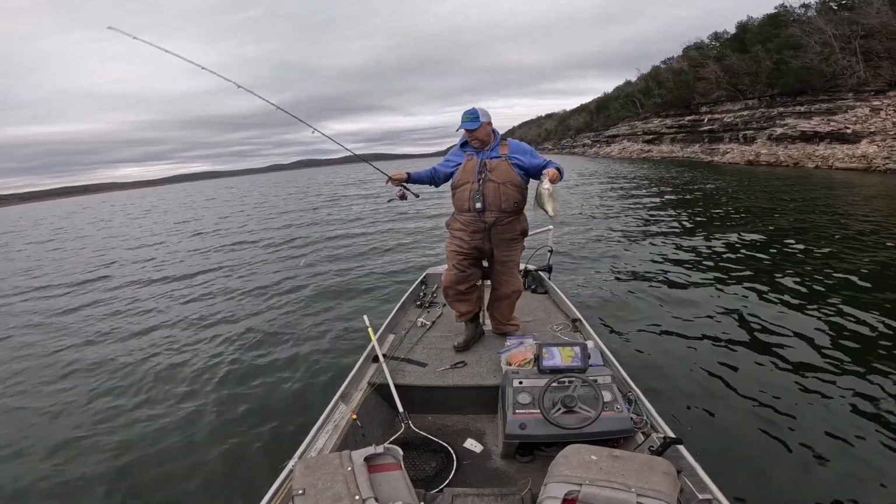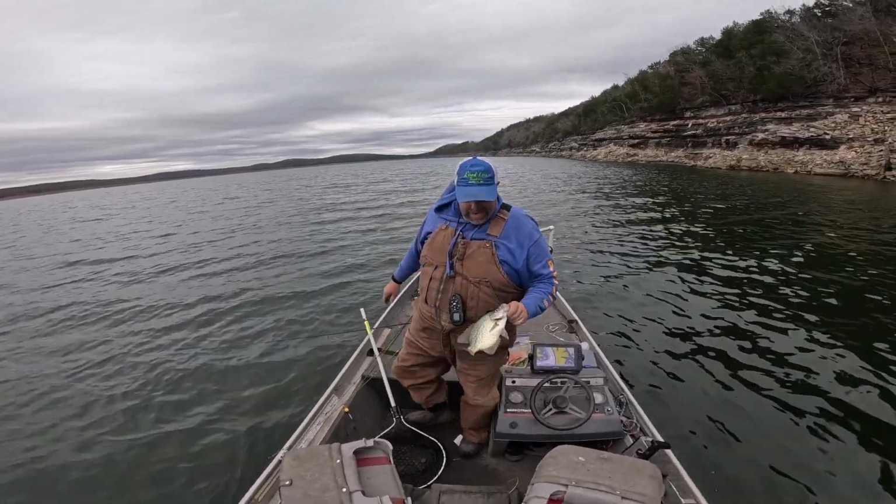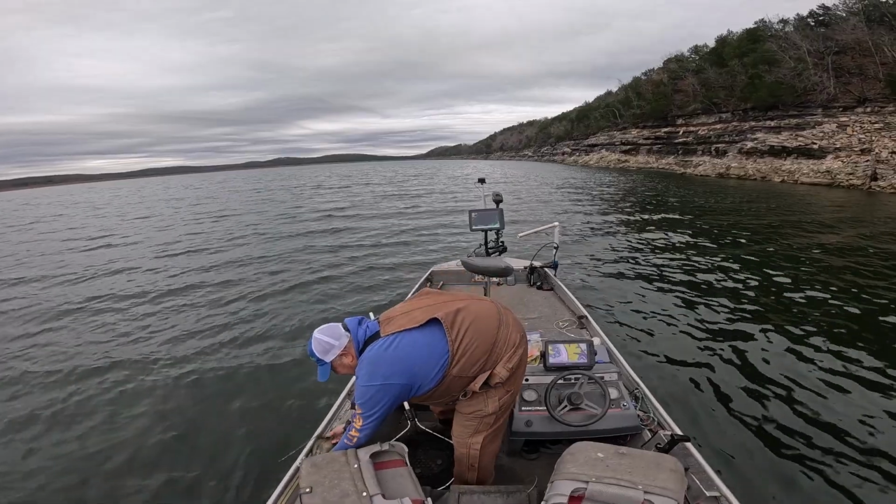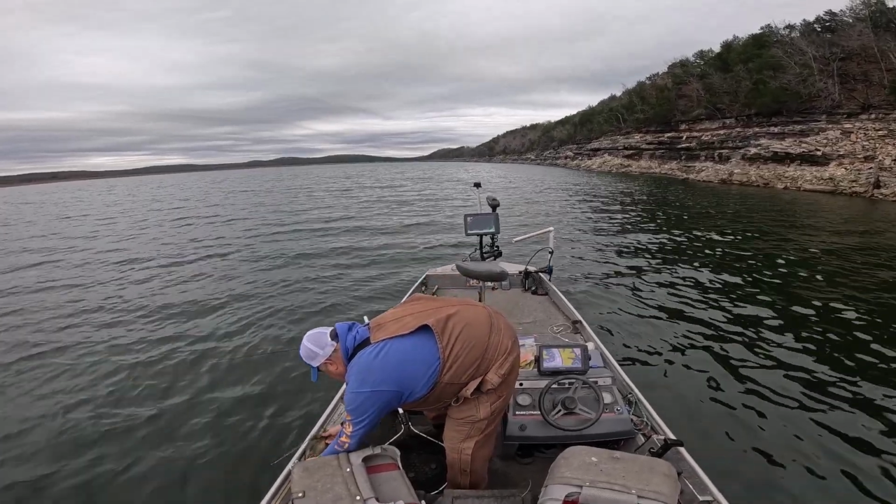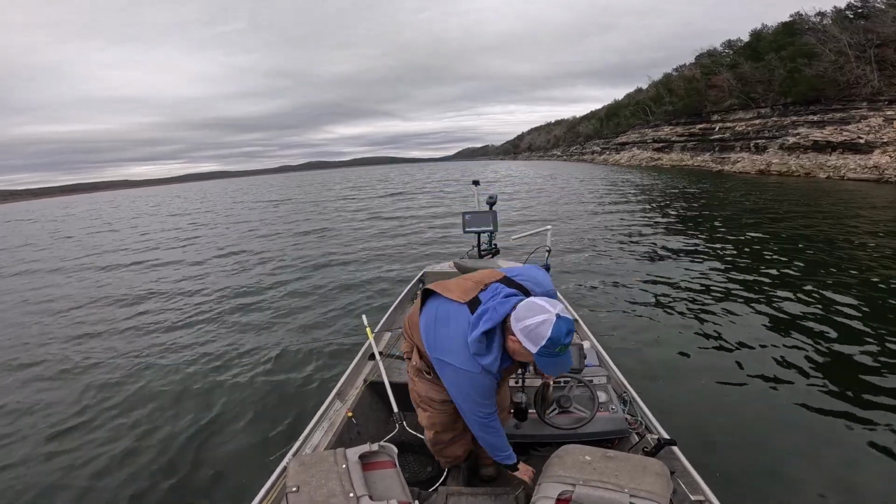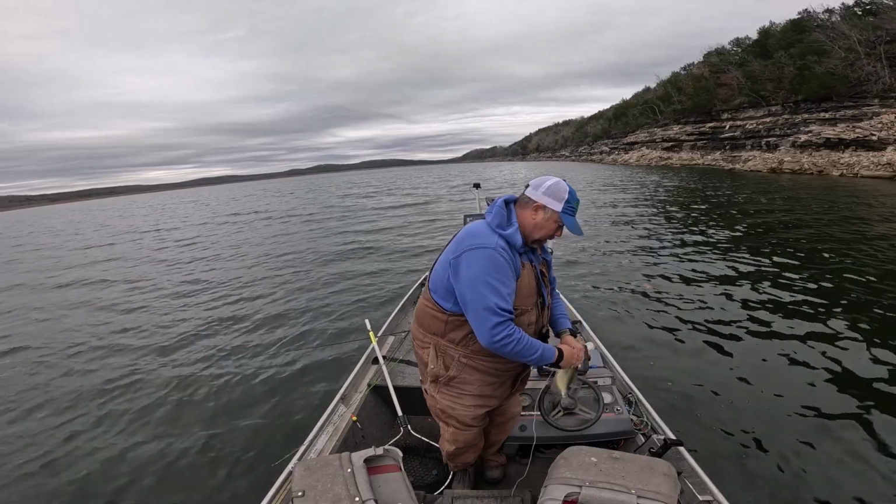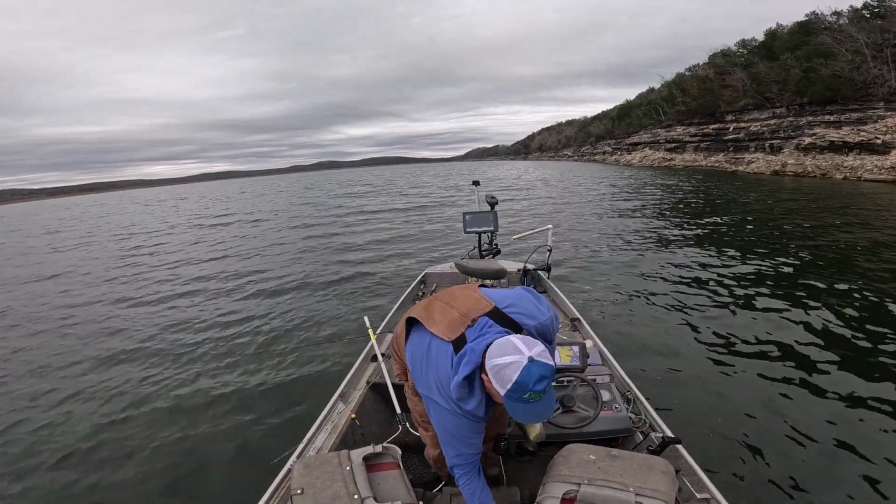Well, that ain't a very big crappie, but it's number 15. I'm ready to head for the ramp anyway. Well, he's 11.5 inches, so he's just not a toad. Not a toad.